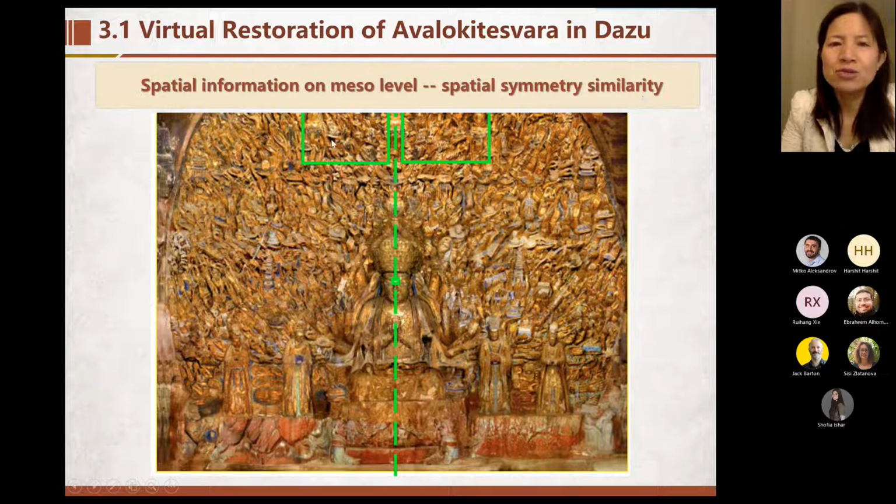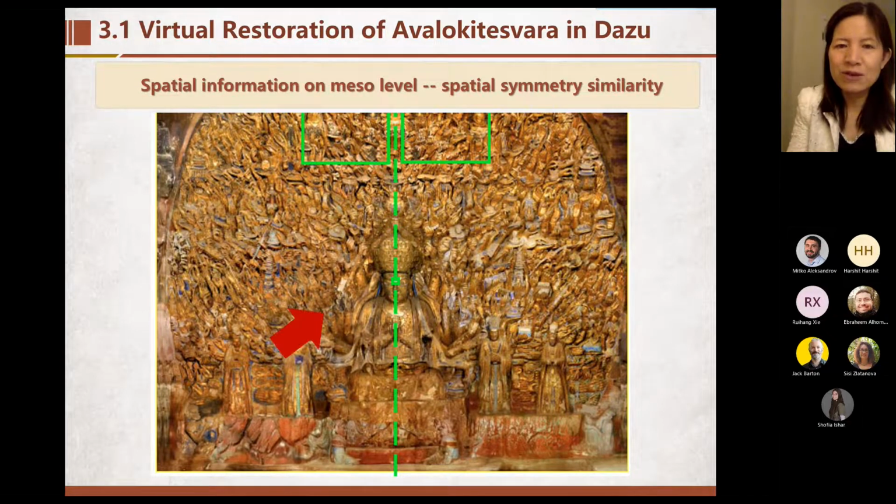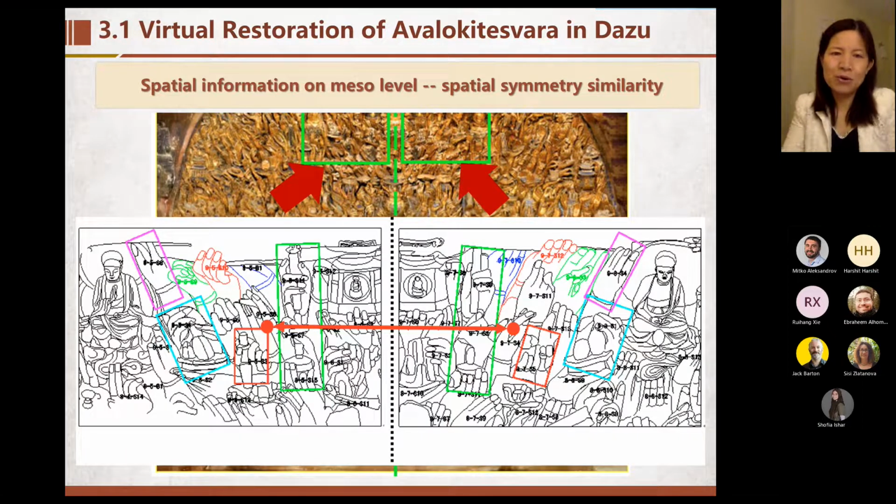That means in these 2 parts, maybe the left hand and right hand, they may have the same shape, the same length, and the same details. That's very important to give us some details. For example, in these 2 green parts, we can find these two hands are similar and symmetrical, so they can help each other in restoration.